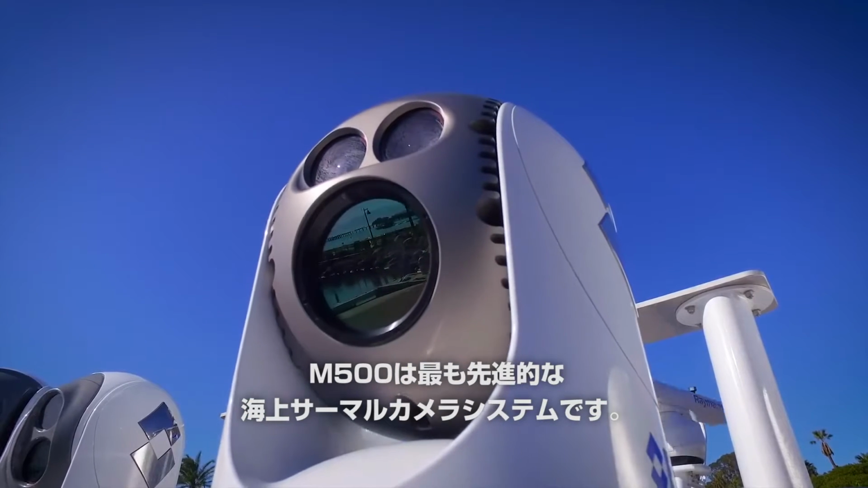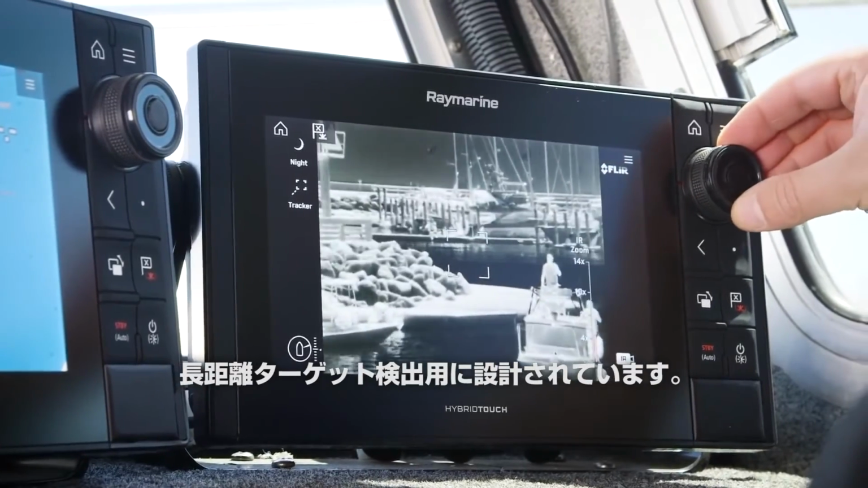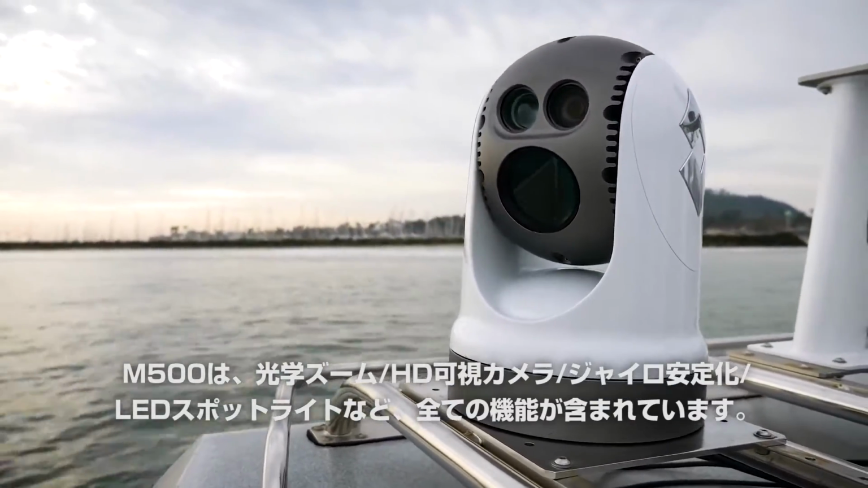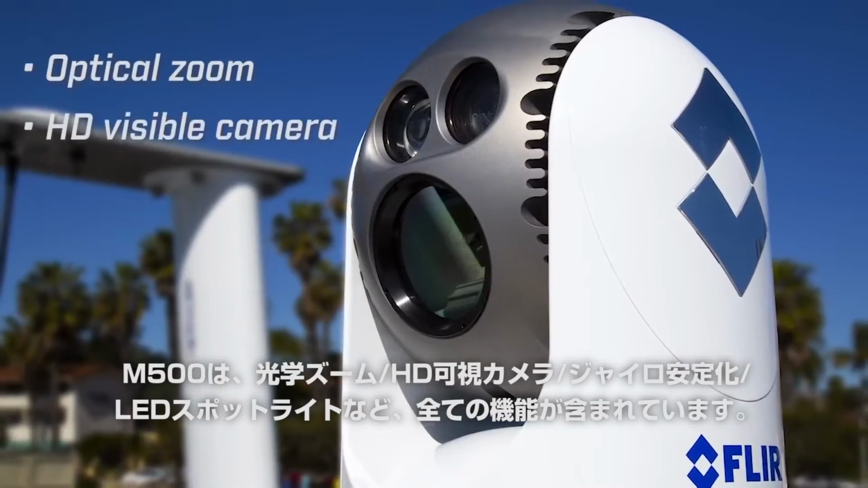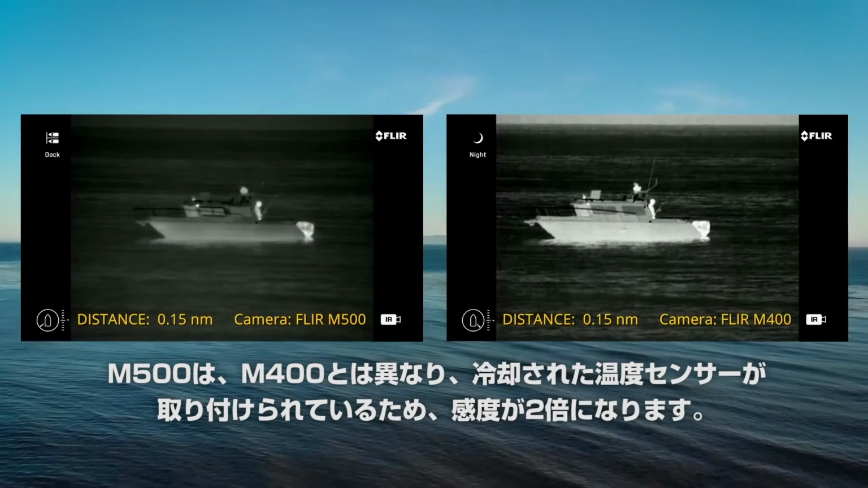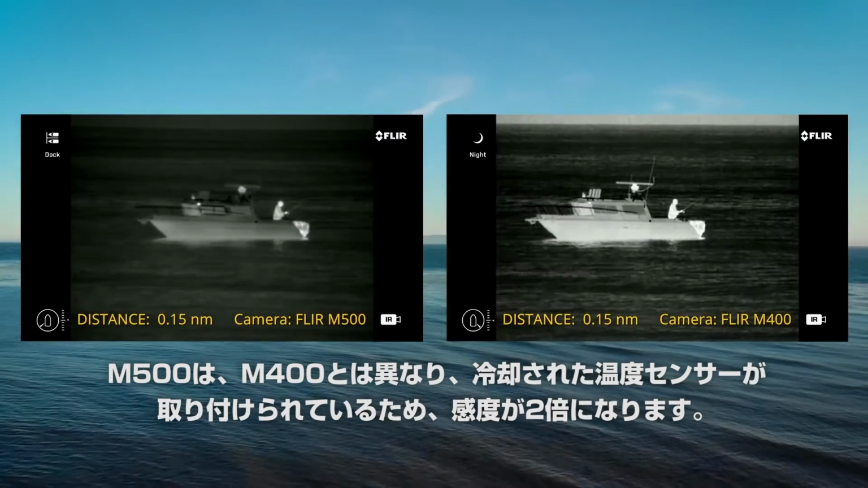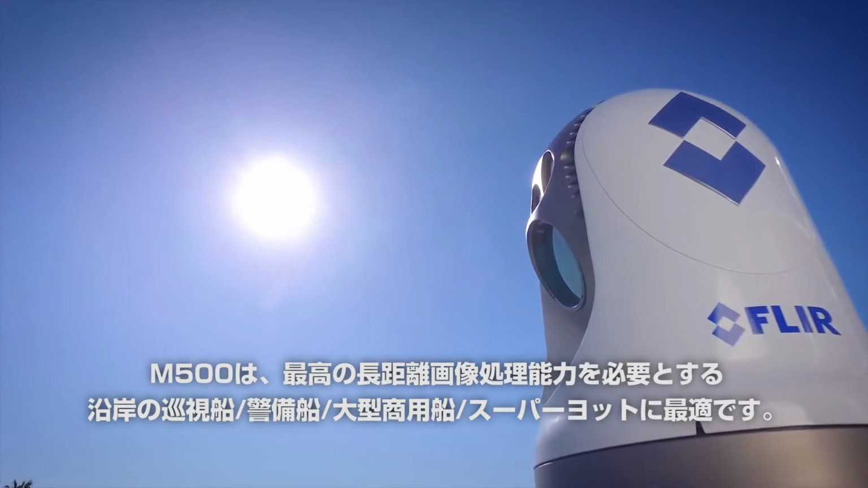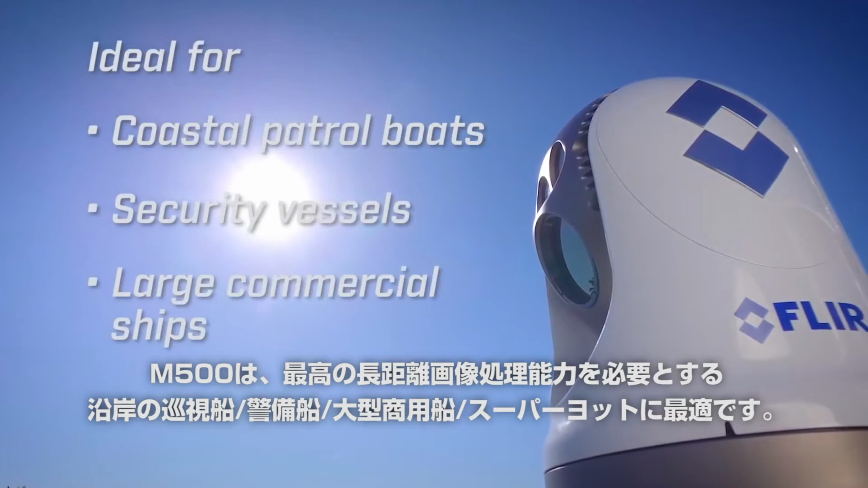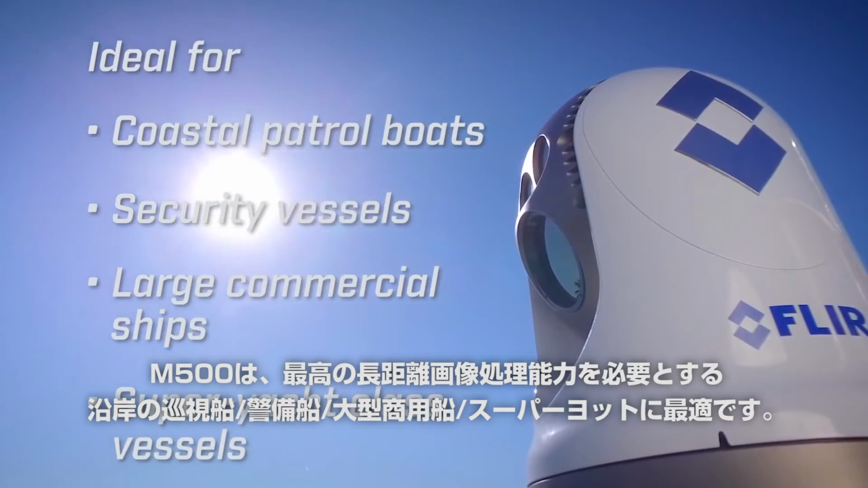The M500 is Flir's most advanced marine thermal camera, engineered for extreme long-range target detection. The M500 comes with all the capabilities of the M400, including optical zoom, HD visible camera, gyro stabilization, and an LED spotlight. Unlike the M400 though, the M500 is fitted with a cooled thermal sensor with double the sensitivity of the M400. The M500 is ideal for coastal patrol boats, security vessels, large commercial ships, and super yacht class vessels wanting the very best long-range imaging capabilities.